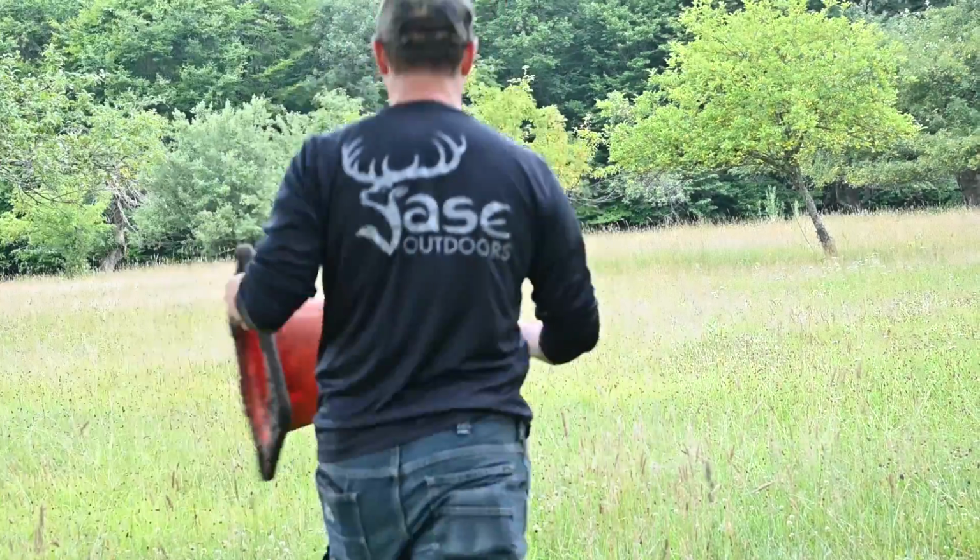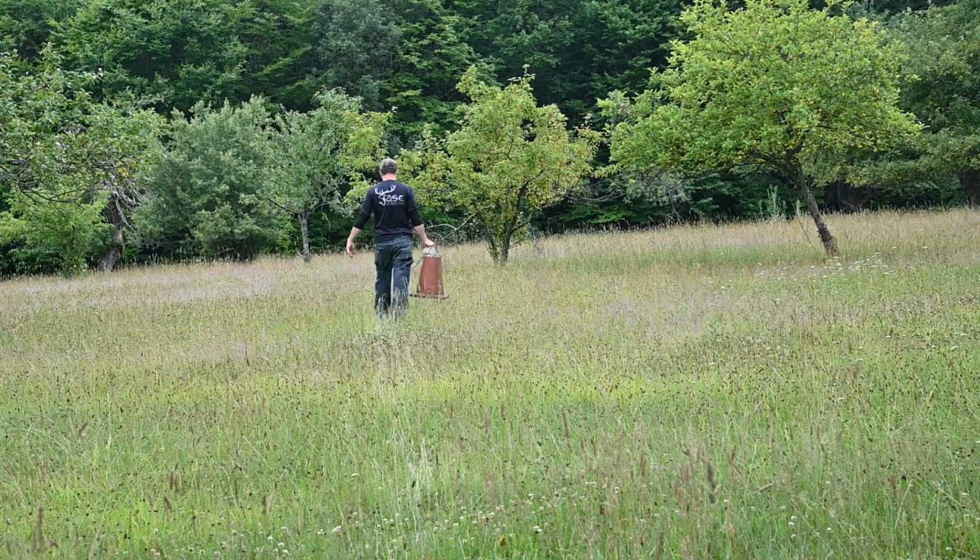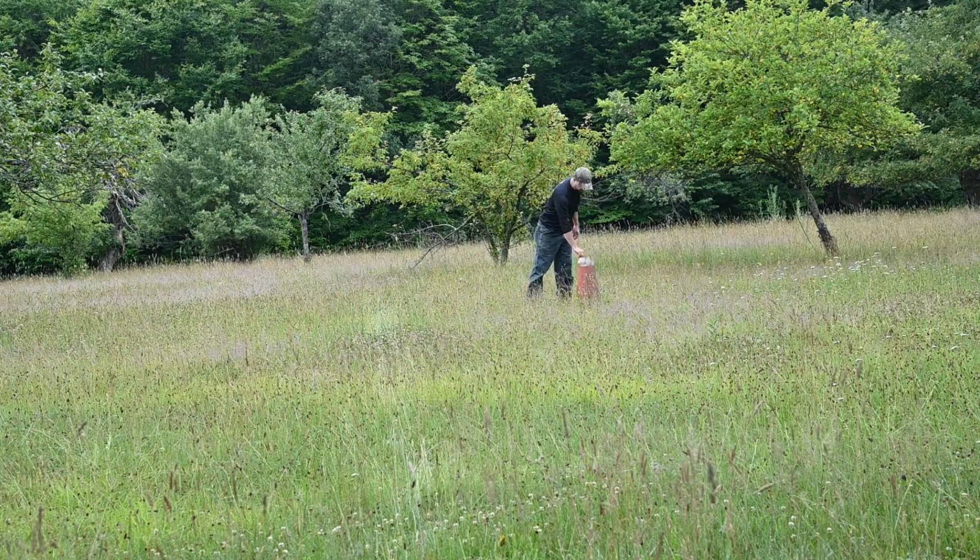I'm gonna go out, I'm gonna set a cone out 20 yards away and just walk back and forth and see how often the camera picks me up, how often it sends the photos. This claims to have an 80-foot detection range. So we're gonna test to see how far this will pick me up.